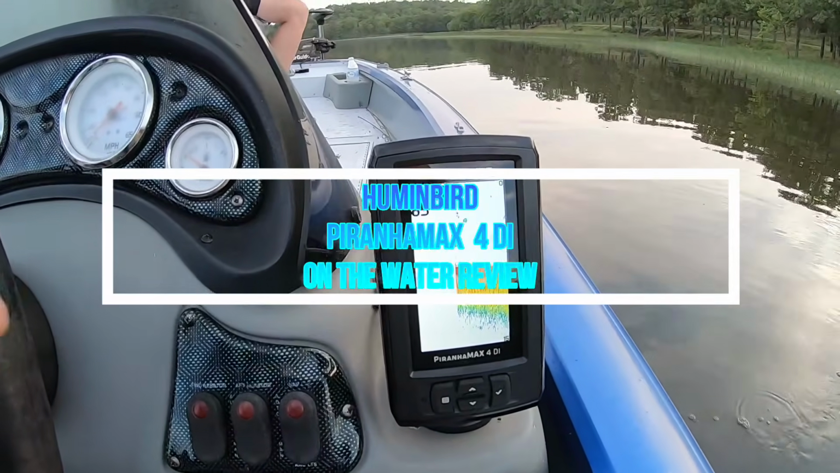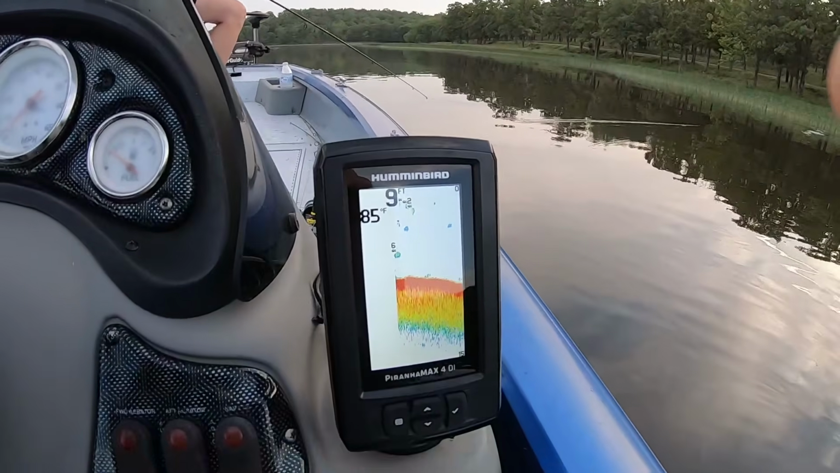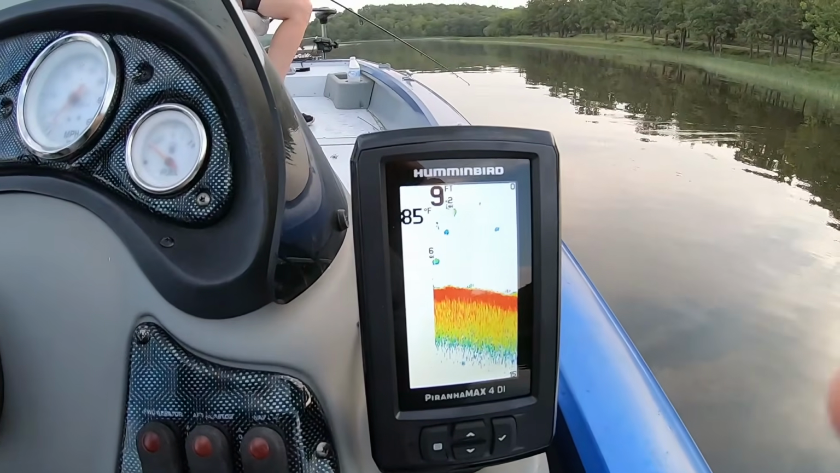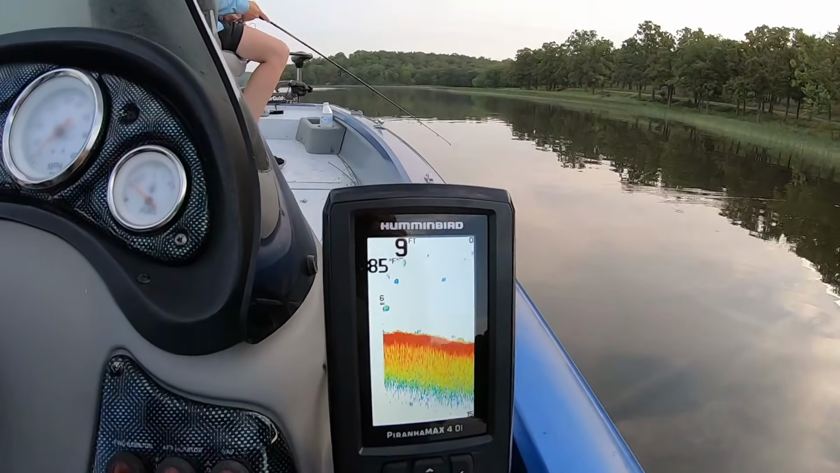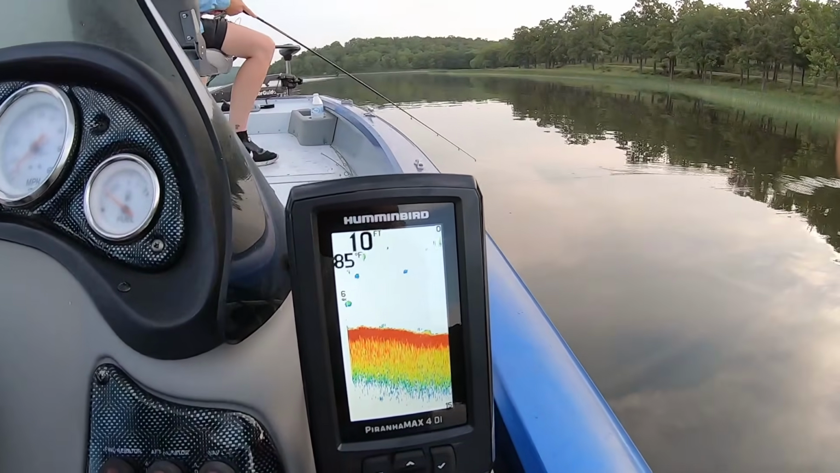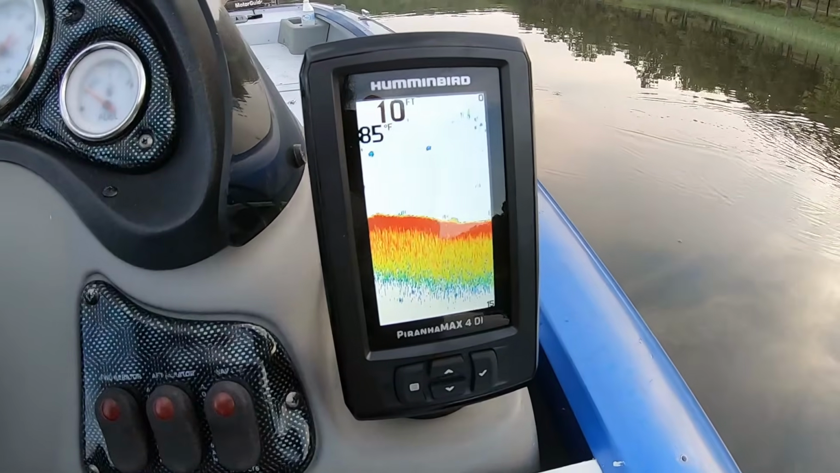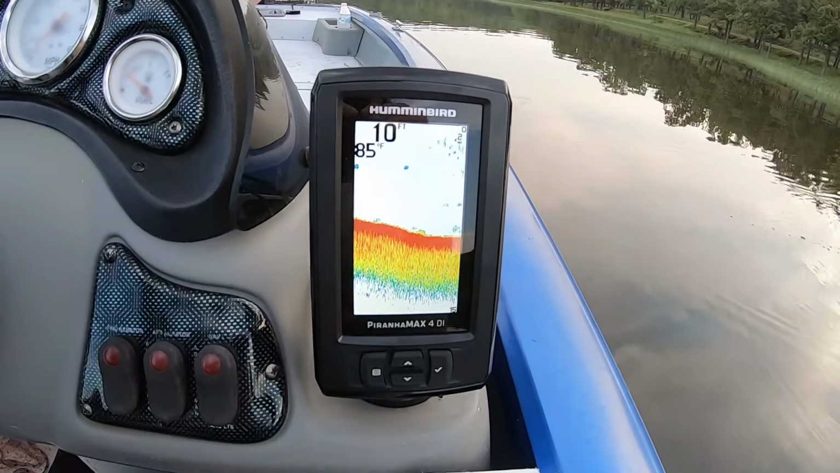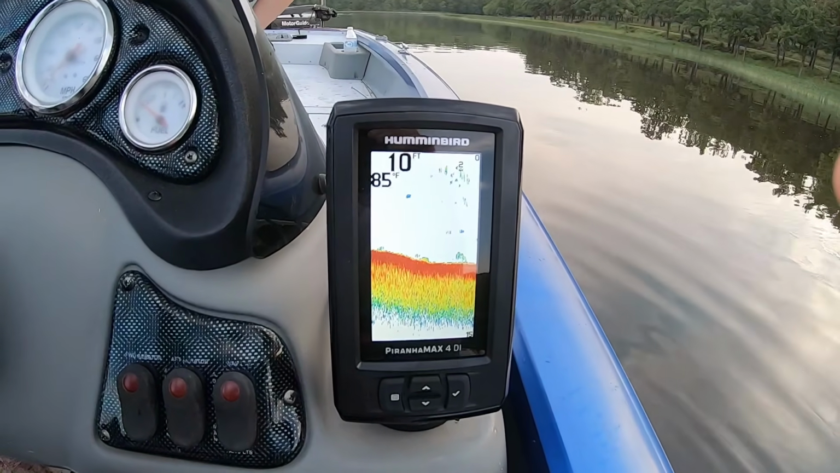I finally got a chance to take my Humminbird PiranhaMAX 4DI out on the water. The lake that I'm fishing at, I'm very familiar with the depths and what's under the boat, the structure on the bottom of the lake. So I wanted to take it somewhere I was very familiar with so that I knew it was giving me accurate readings on what's underneath me, the depth of the water, and the temperature also.